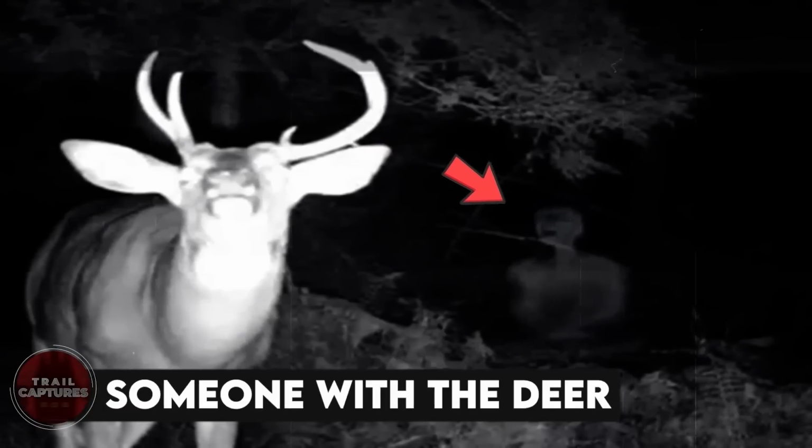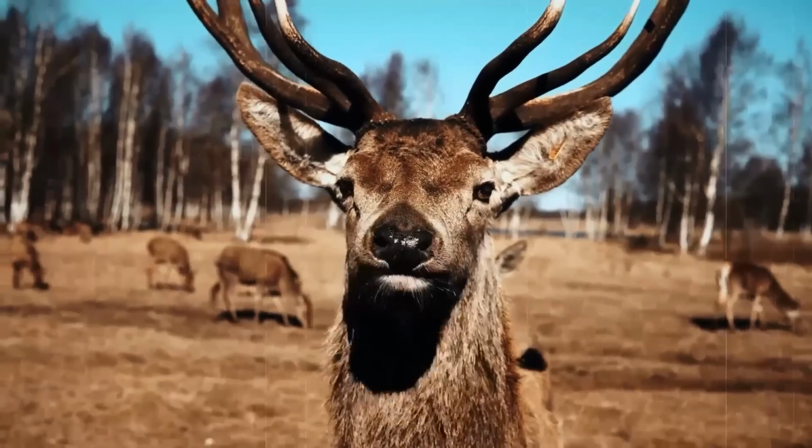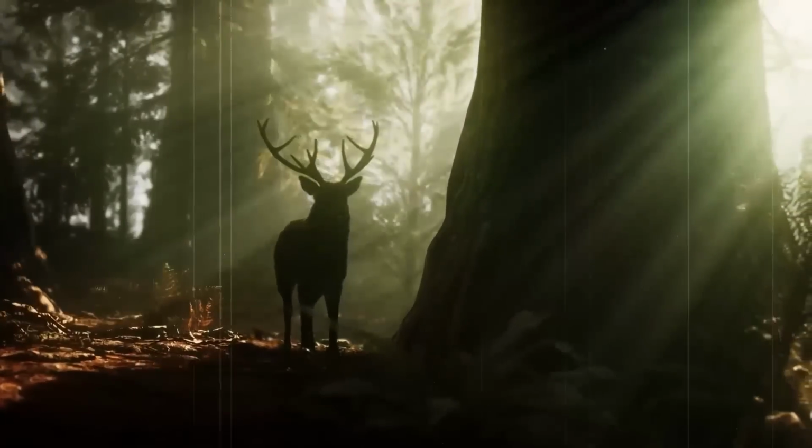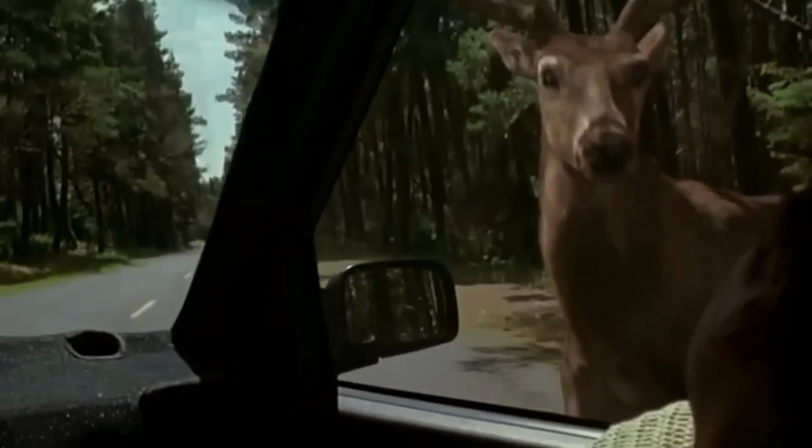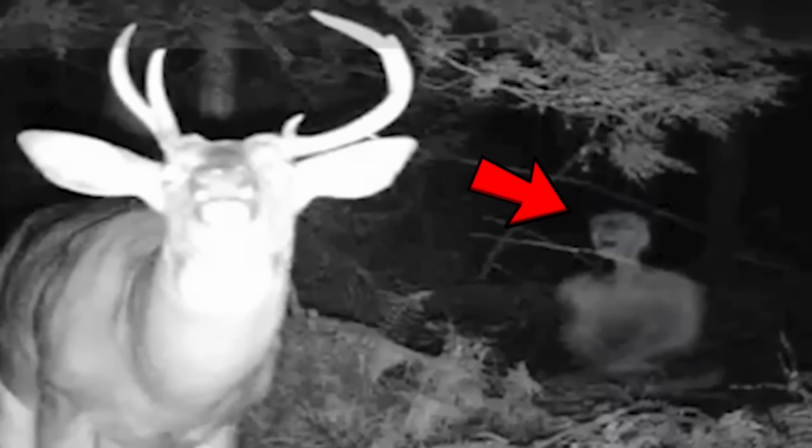Someone with the deer. Do deer have some sort of special power to have mysterious figures follow them around? Whatever the reason, deer are commonly spotted with creepy figures. This picture is absolutely chilling. It's not quite clear what exactly the figure is, but it is certain that it doesn't look happy, and we're sure that there is definitely not a normal face in those woods.